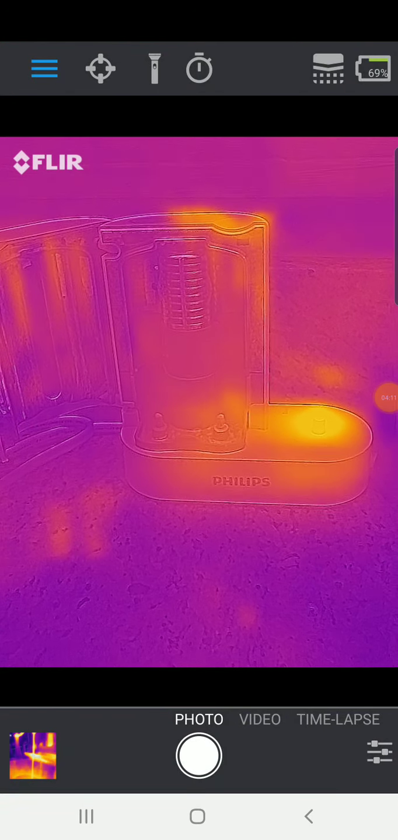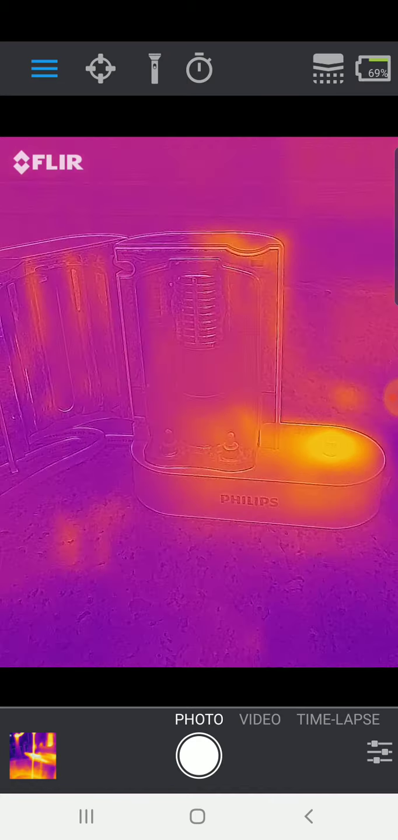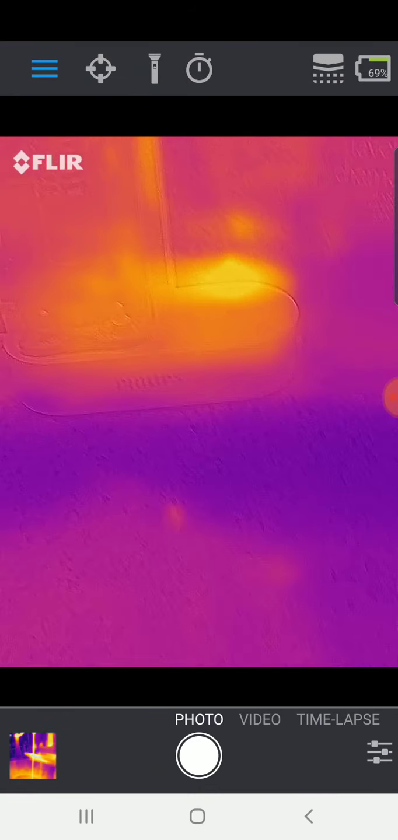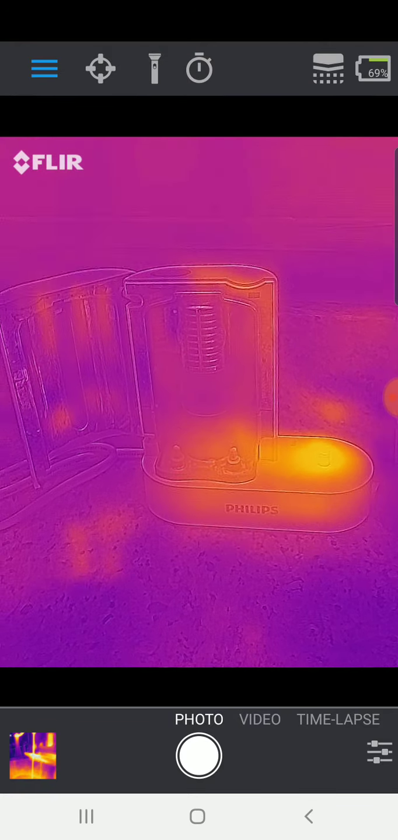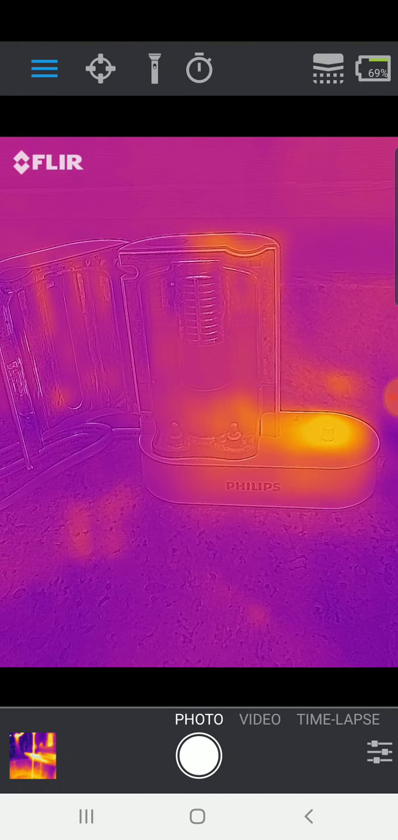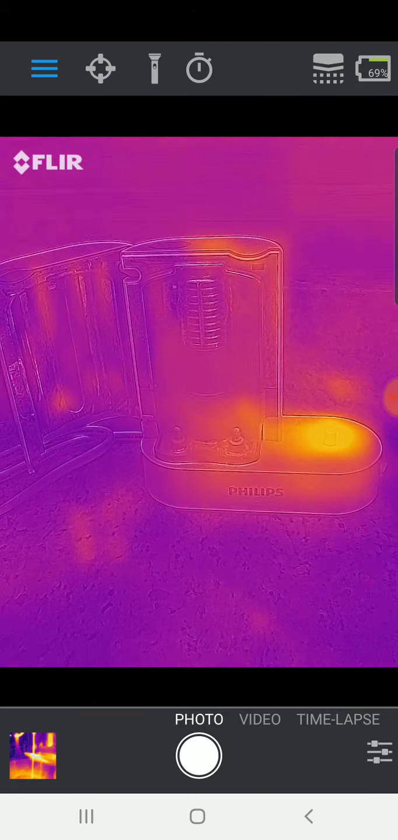So in the genre of things you didn't even know were using power, here's my Philips toothbrush charger. There's nothing plugged into it at all, and you can see from the little hotspot there that its little induction charger here is actually creating heat, and thus we can tell it's using electrical power. Again, I don't even have a toothbrush on that to be charged, and it's still drawing a certain number of watts, which obviously is costing me money over time.